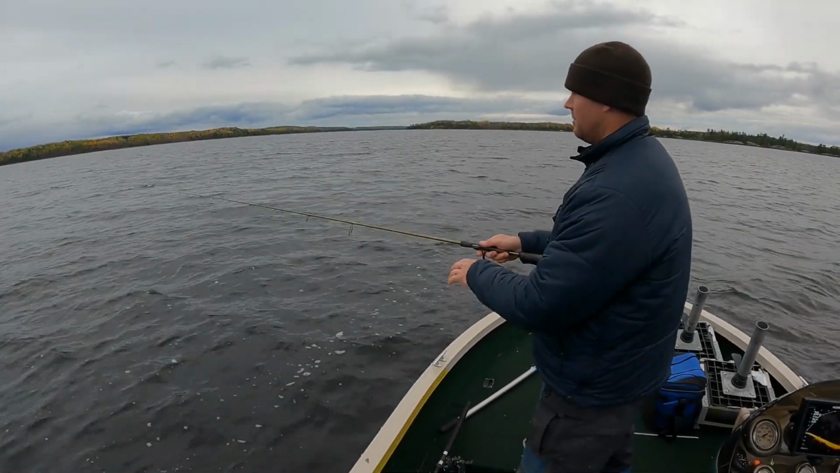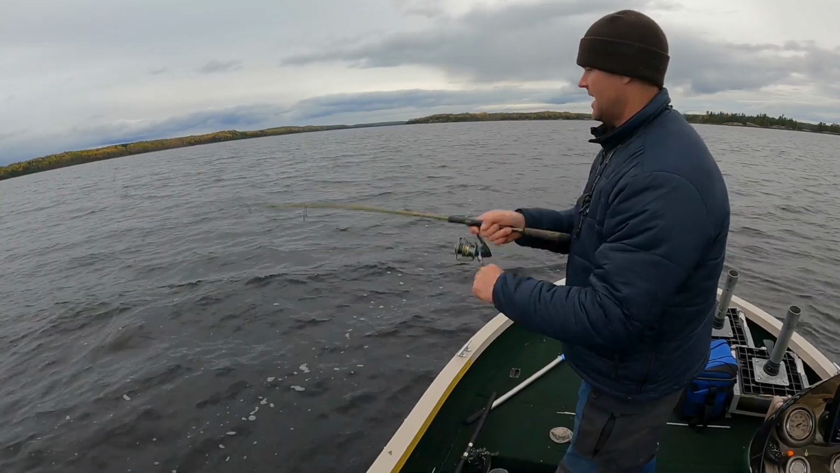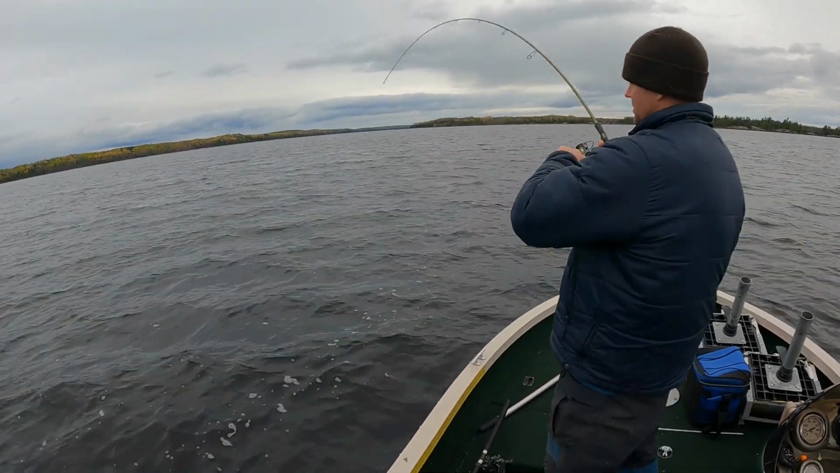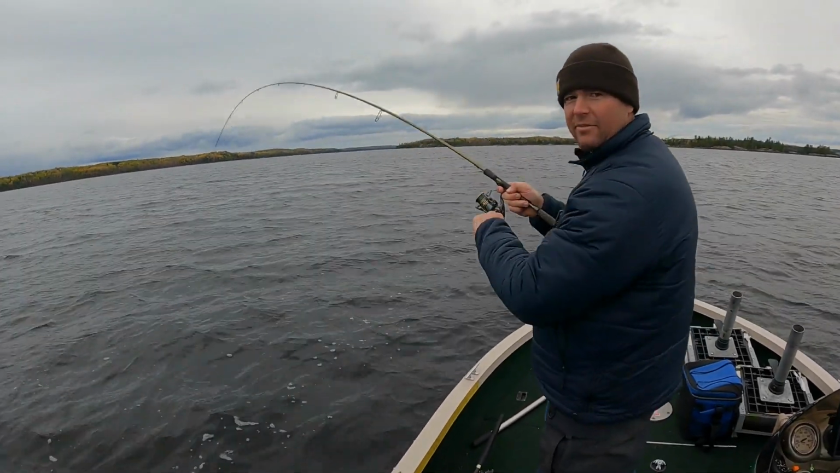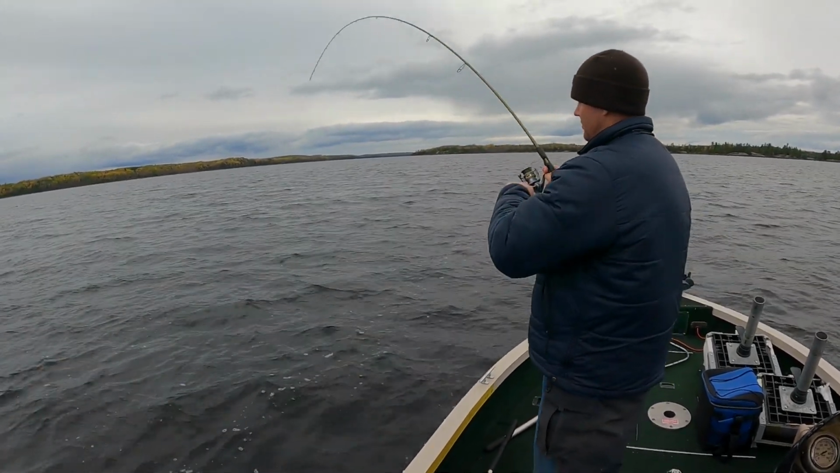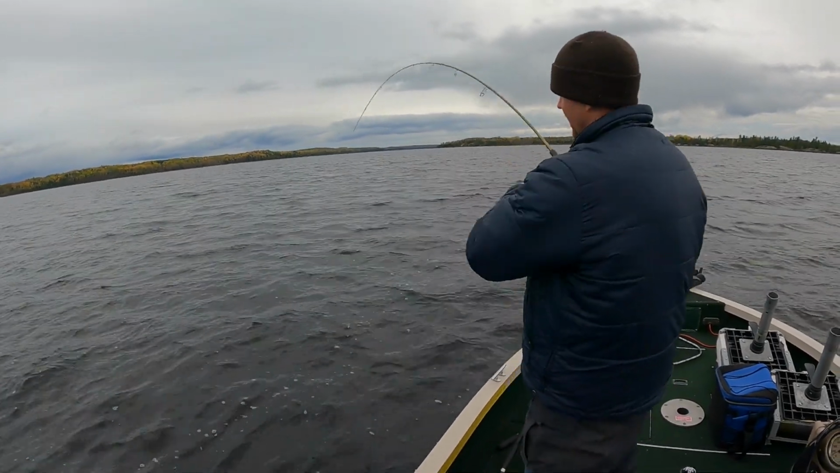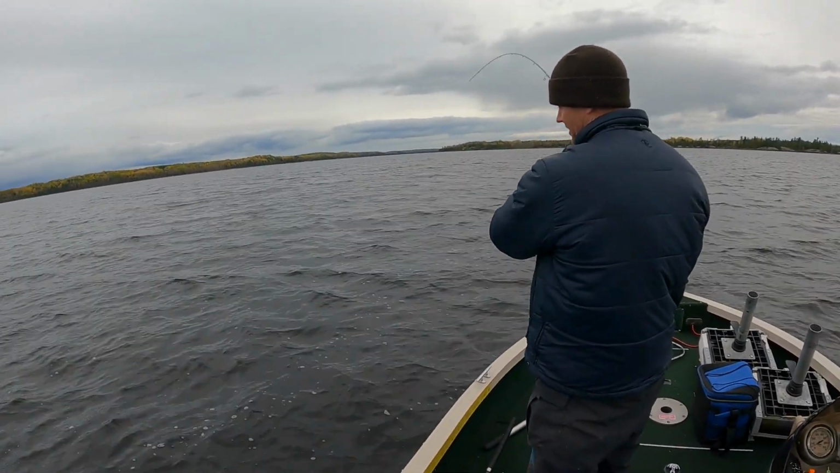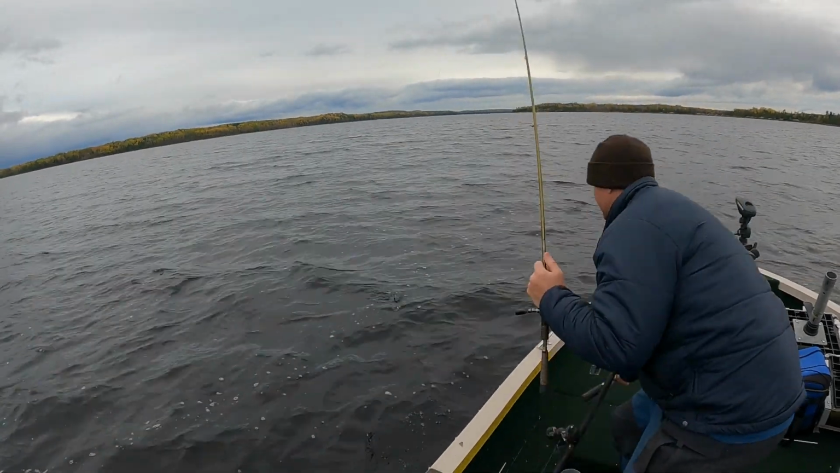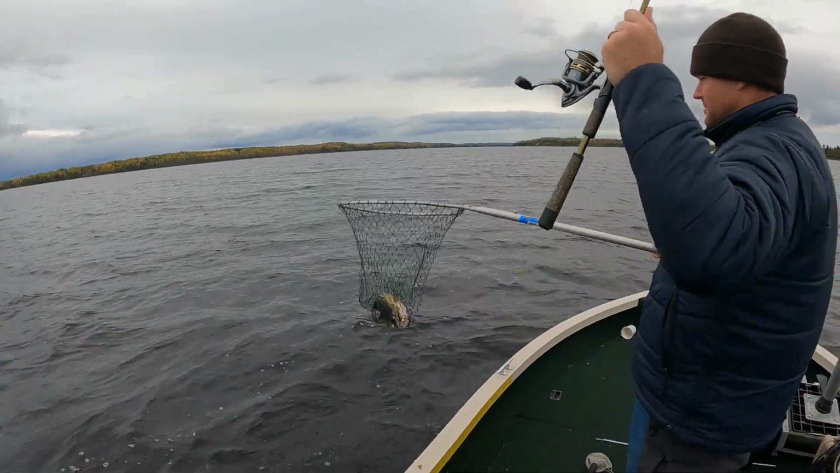Made a little move here, marked some fish out there, cast out to them, and within the second cast, there they are. So just using that Mega Live to eliminate that unproductive water is like cheating. I mean, I know a lot of guys are, and we got a nice fish too. There we go.